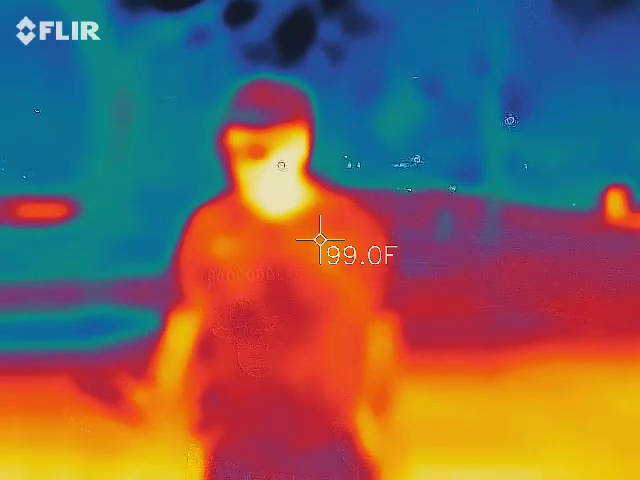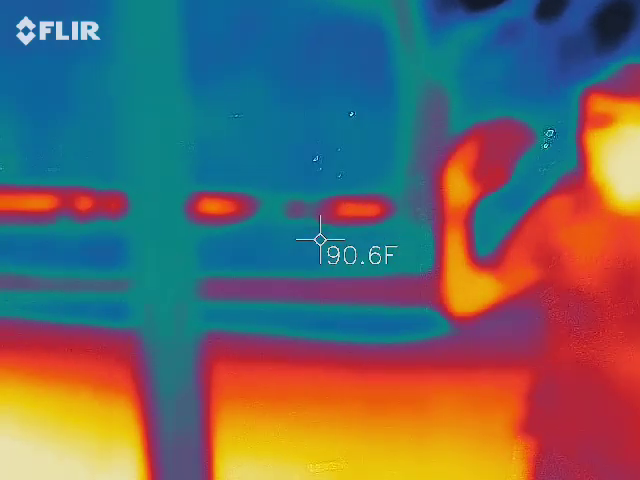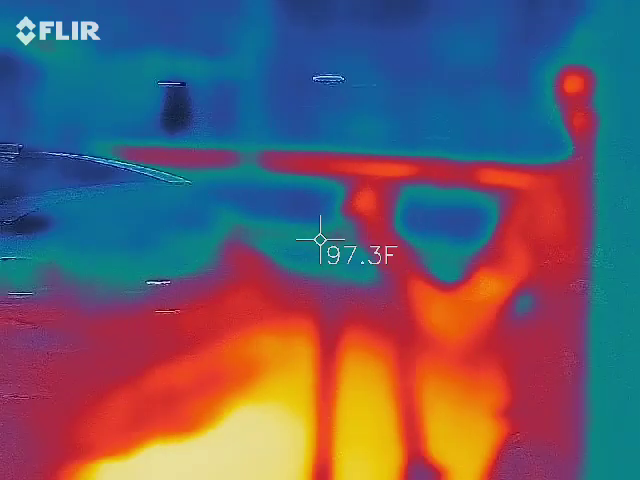But actually, I thought I was going to get another word. But we're actually going to pick up and we're going to head down this way. So let's go take a hike and let's go ghost hunt. You guys ready? Yes.